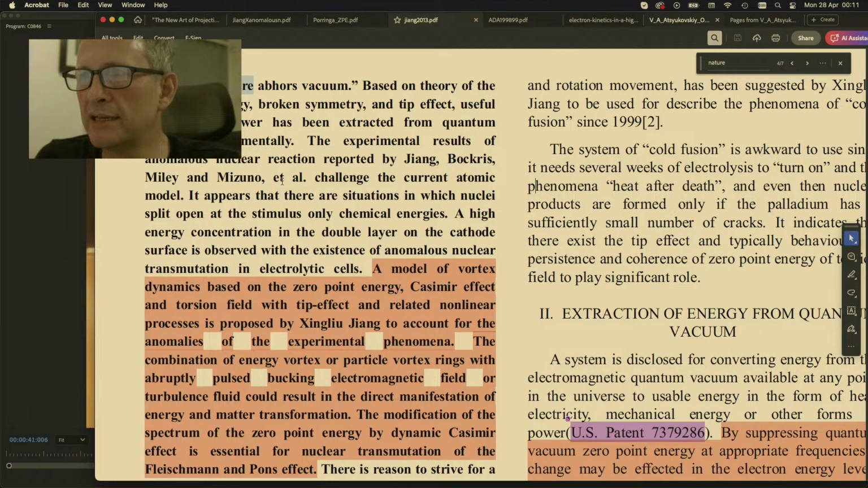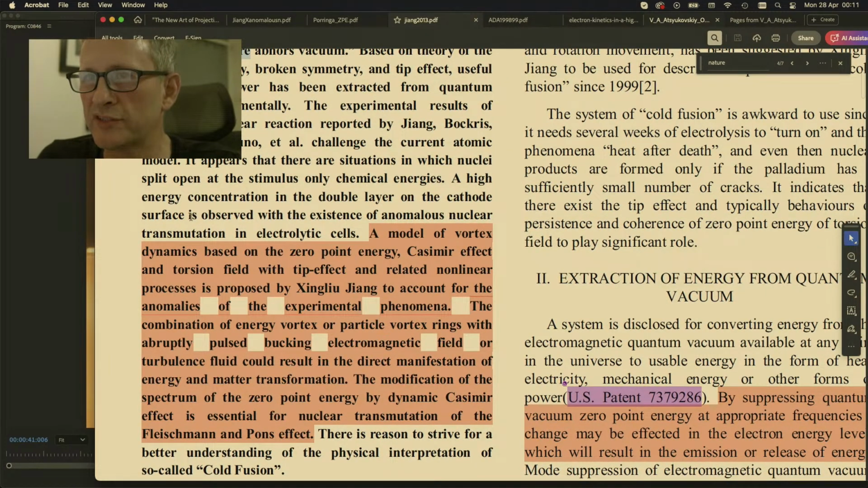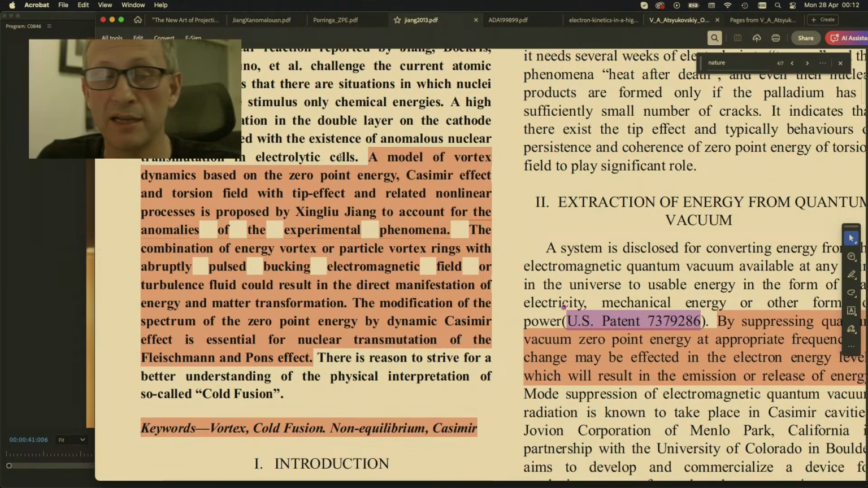It appears that there are situations in which nuclei split open at the stimulus of only chemical energies. A high energy concentration in the double layer on the cathode surface is observed with the existence of anomalous nuclear transmutations in electrolytic cells. Well, certainly Matsumoto is going to agree with that.